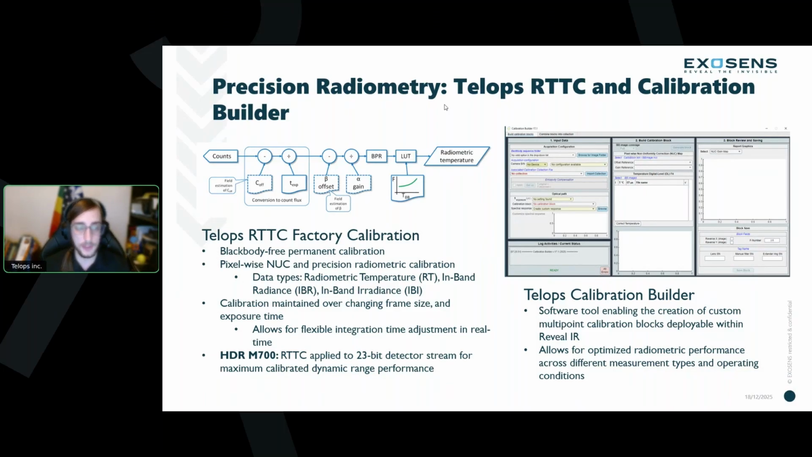You're provided with a pixel-wise NUC, as well as radiometric temperature, in-band radiance, or in-band irradiance output, and this is valid for the lifetime of the system. And again, this calibration is applied to the full detector 23-bit depth for full quantitative fidelity there.